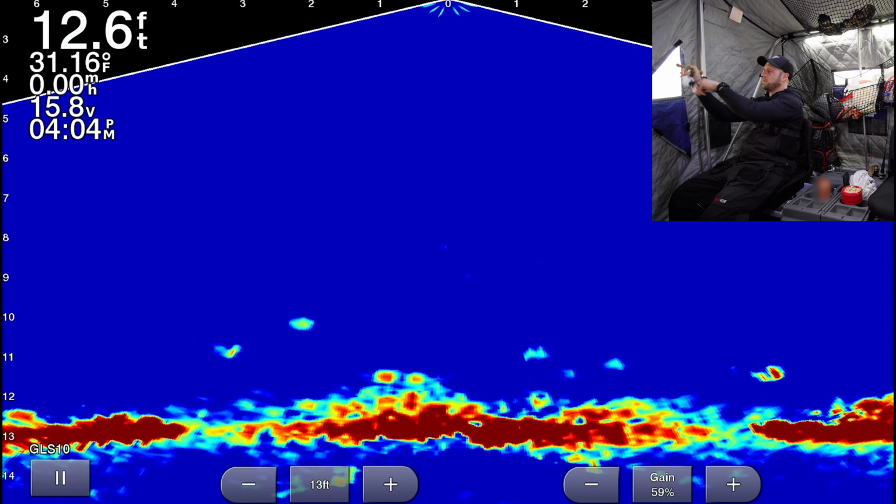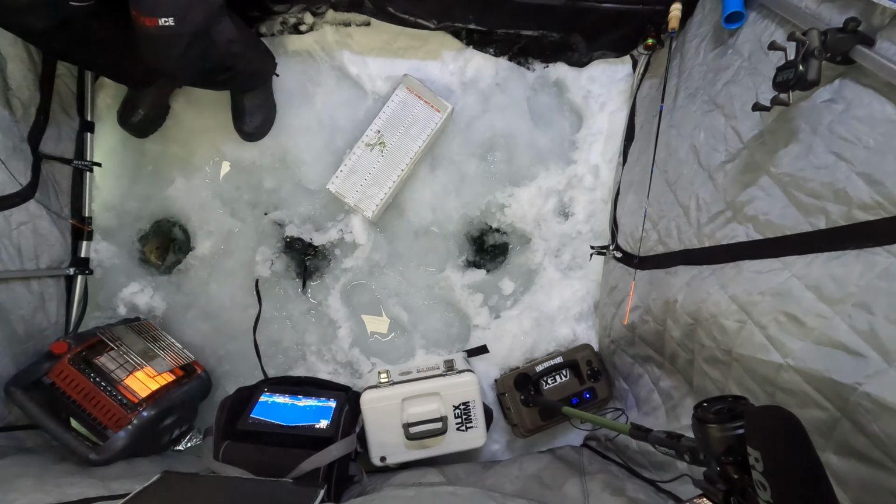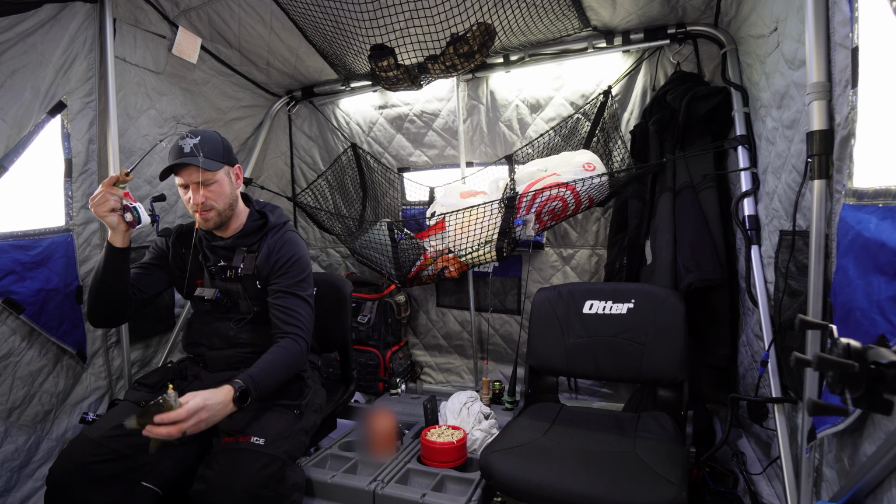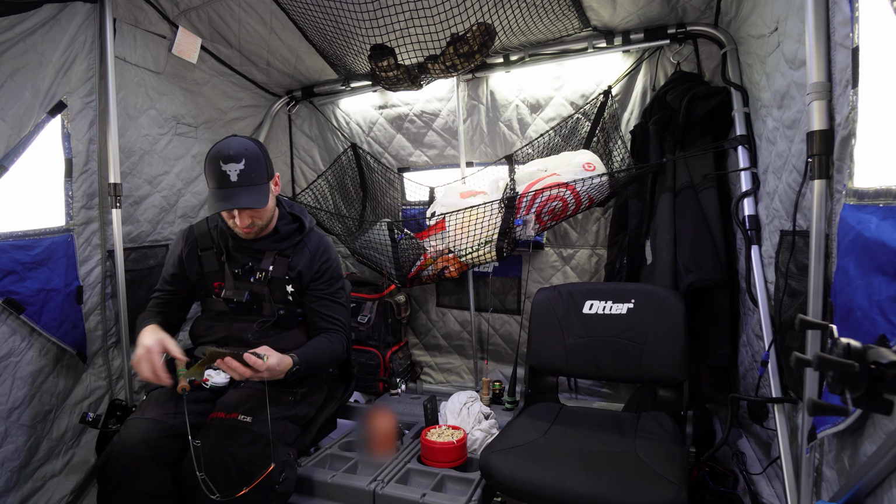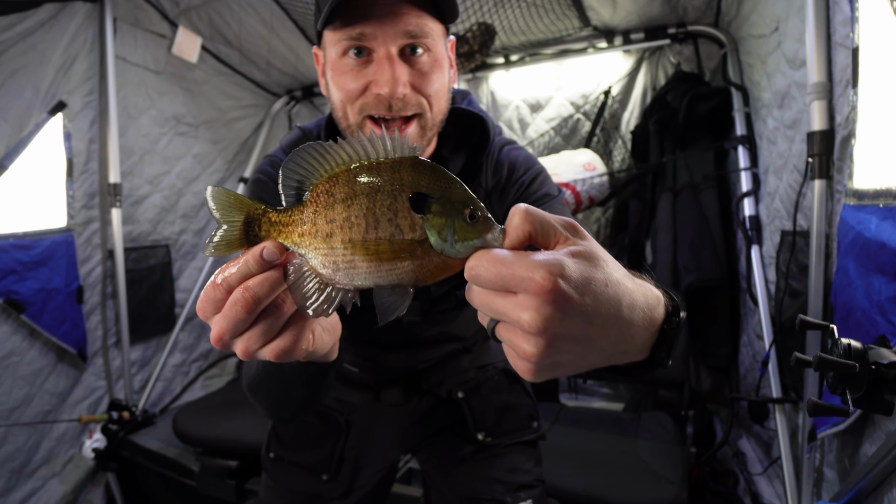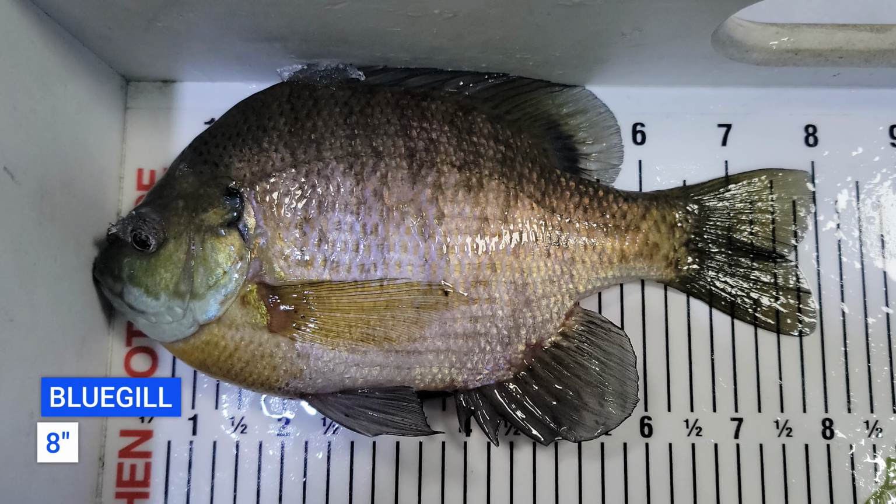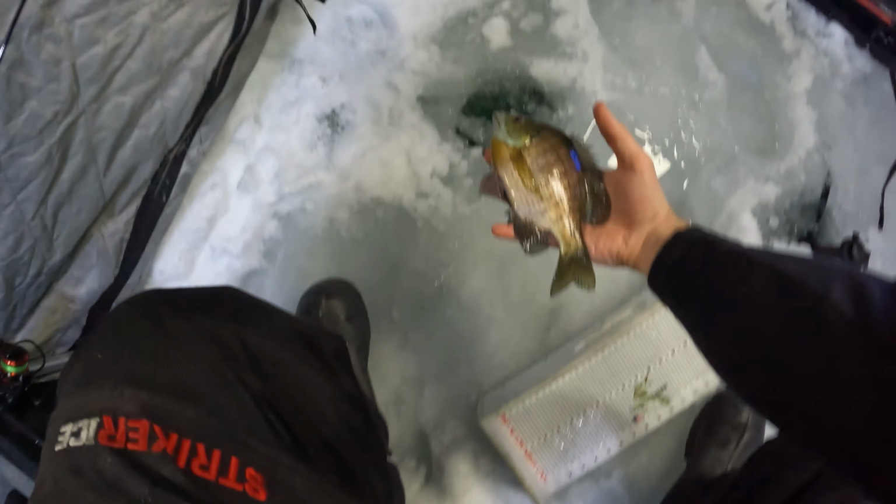There we go, we got him that time. That's a good size gill, man. That's a good size one. Look at this fish. Check this thing out. That's a nice size bluegill right there. Whew, that's an 8-inch gill. Nice. Let her go. See you later, buddy.